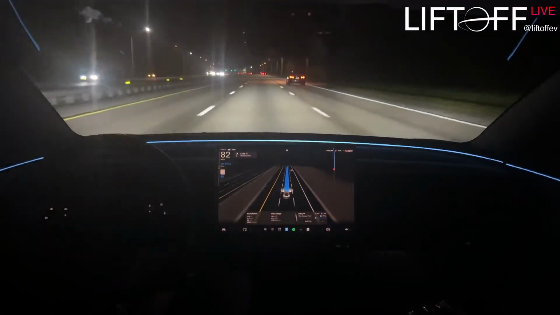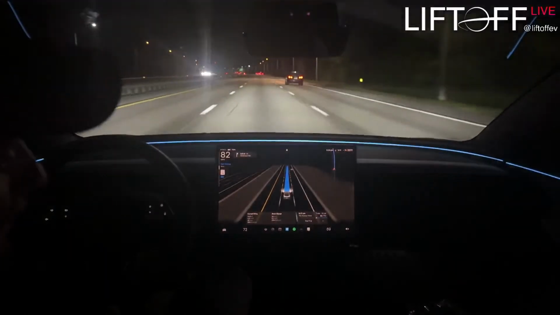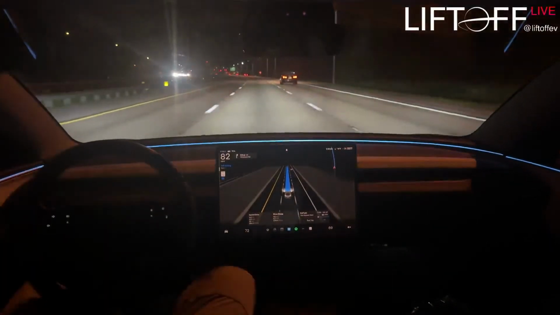I like how even in hurry mode, it's not just automatically trying to get into the left lane all the time. That was definitely a bit of an issue in 13. It just always wanted to be in the left lane in hurry.